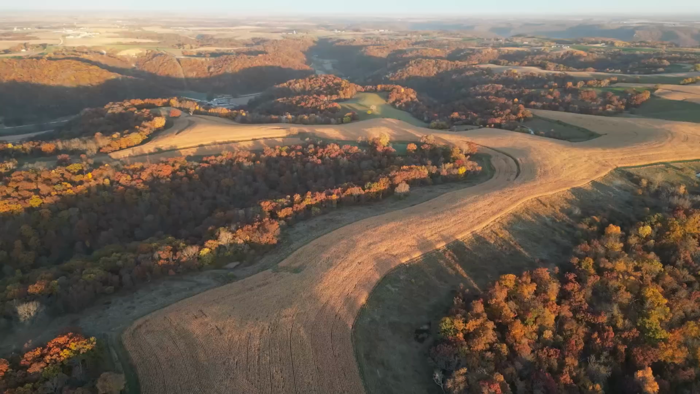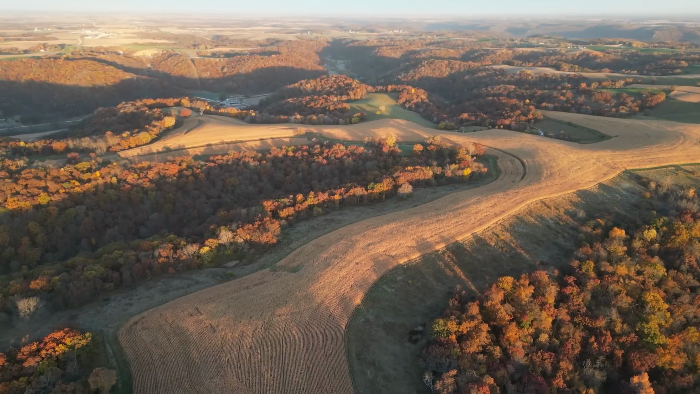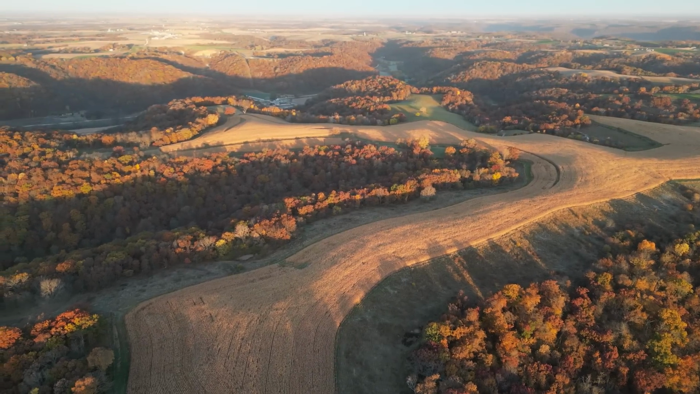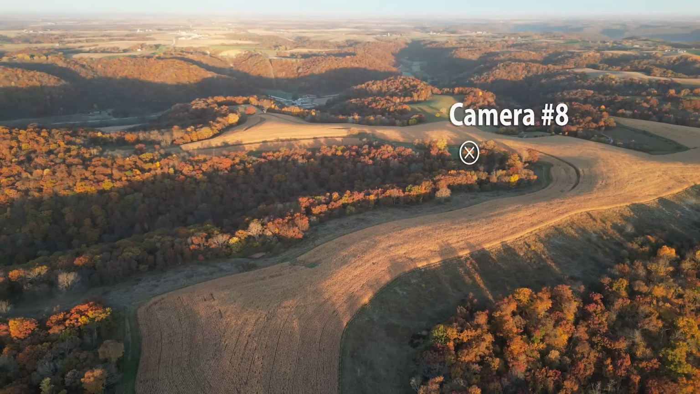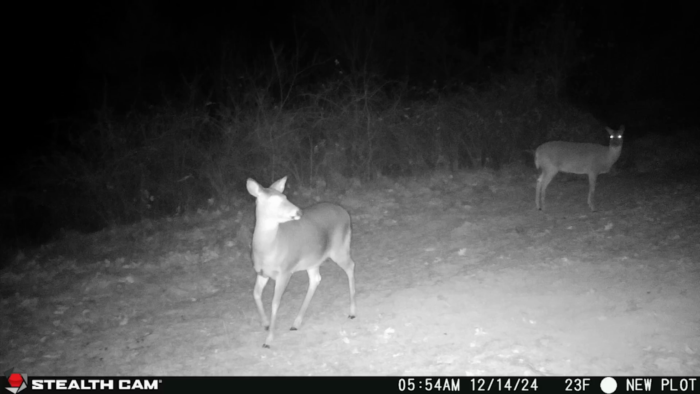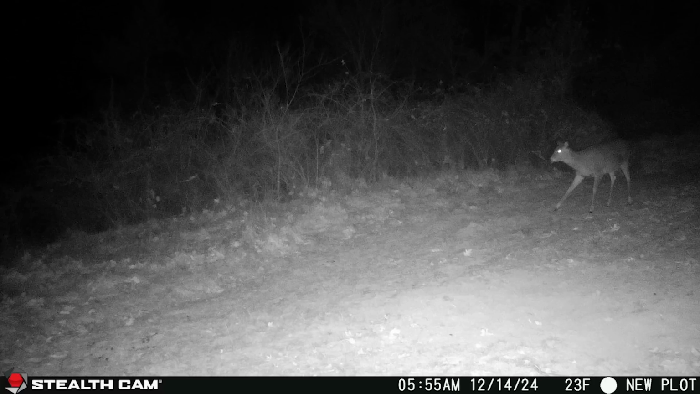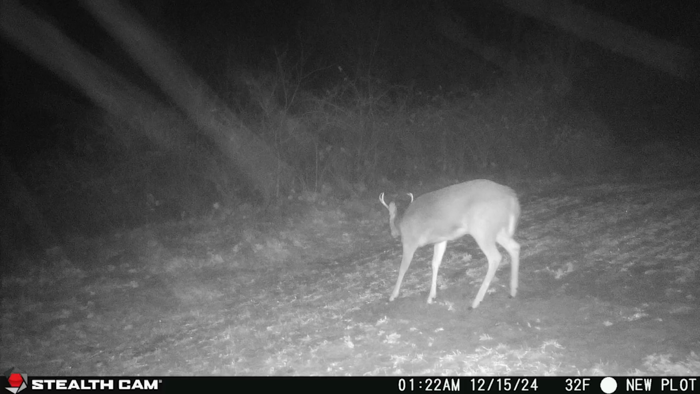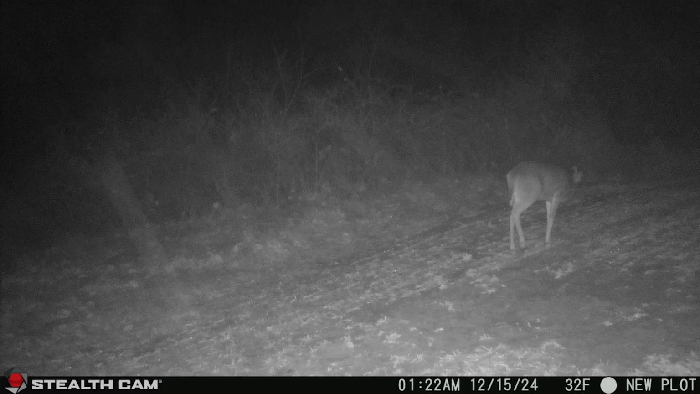This next one is just a camera set towards a trail that leads to a pond, and obviously as frozen as everything is now, the pond isn't getting any use, but it's also right on the edge of a food plot that was the Whitetail Institute wintergreens and fall rye. So this one doesn't show anything to get too excited about.